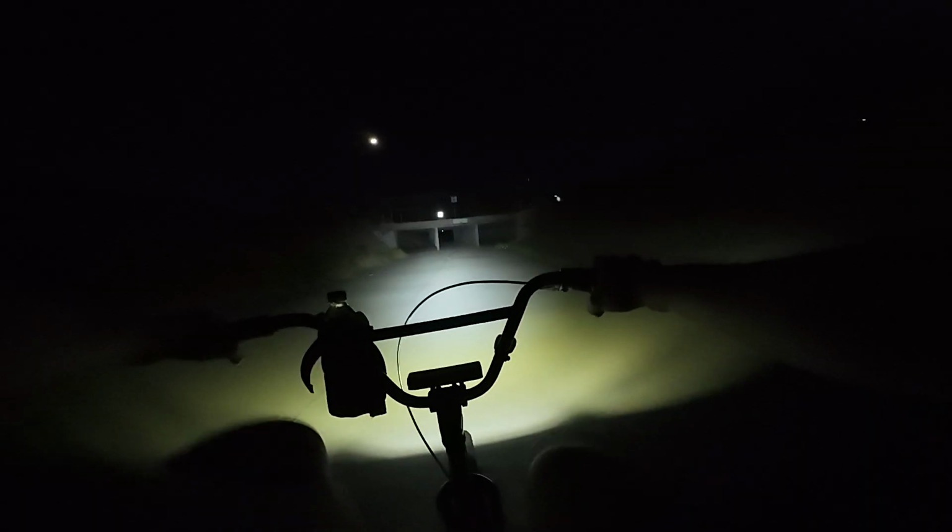Yeah, this bike light's a worthy investment. Maybe I should get a headlamp that's this bright, because my beanie headlamp is not that bright, but it works.